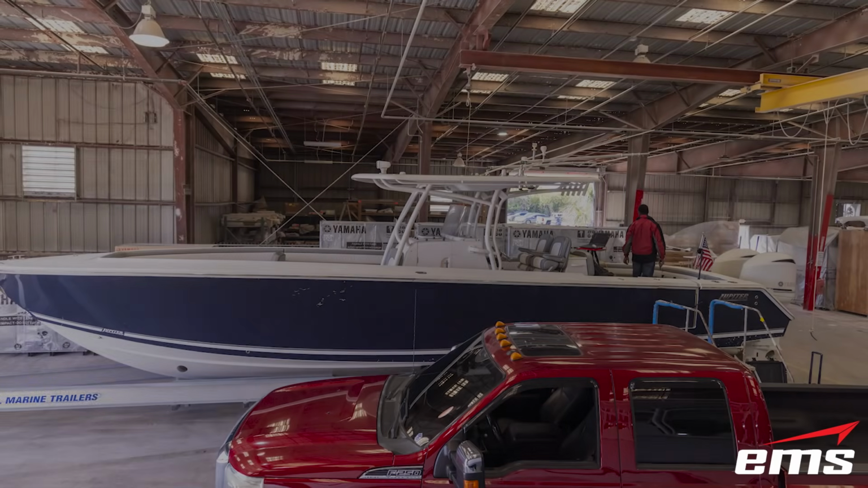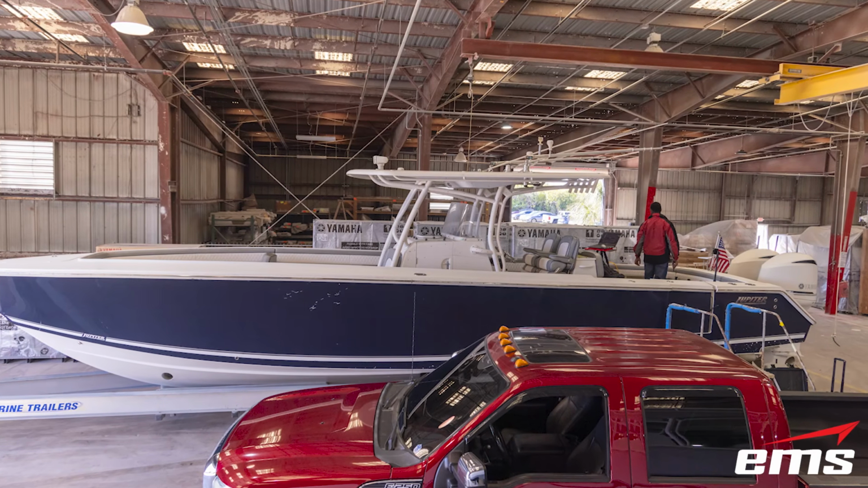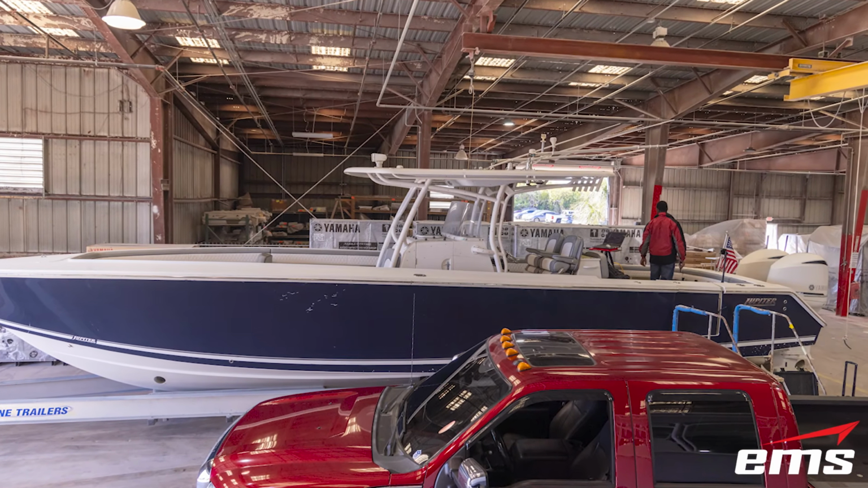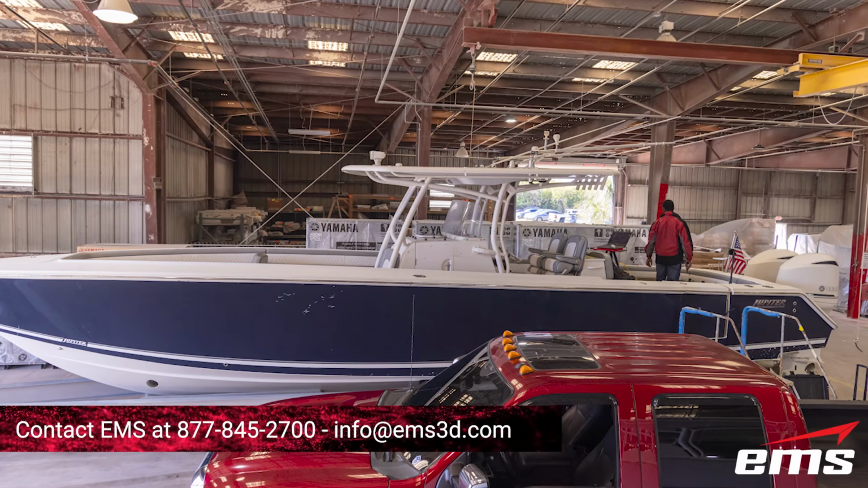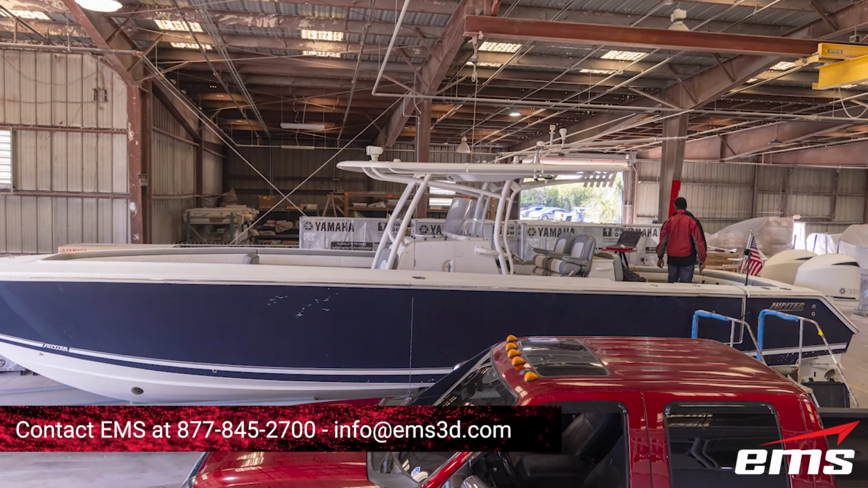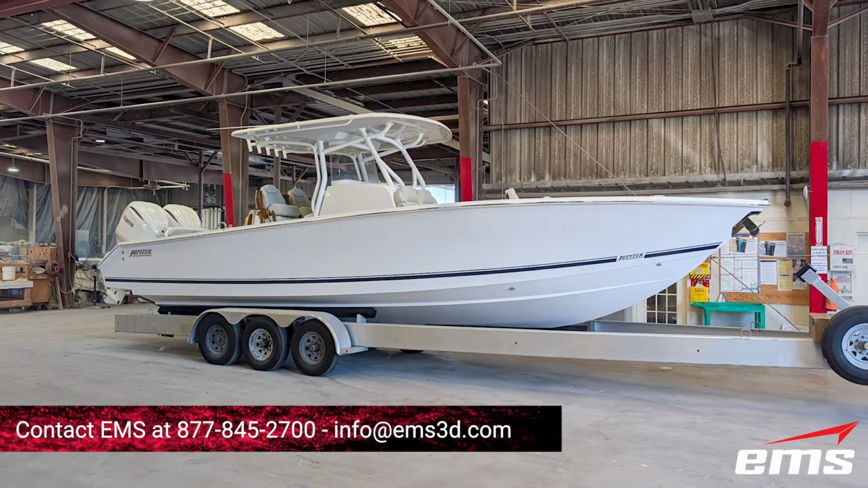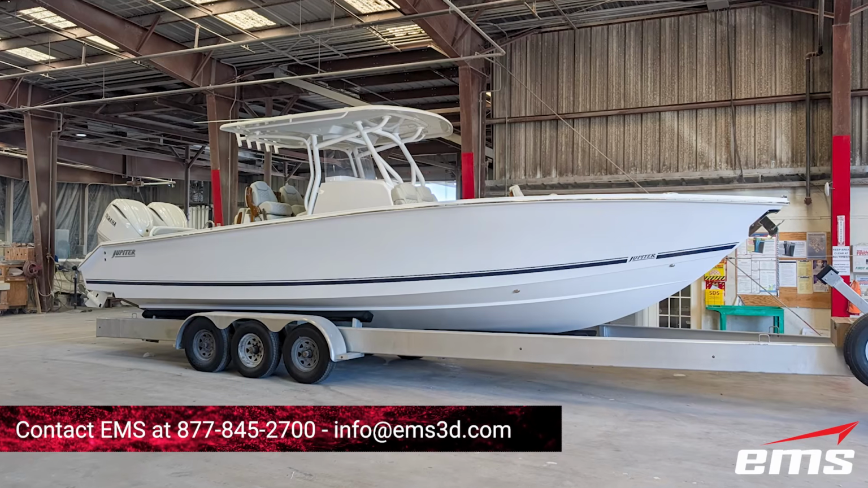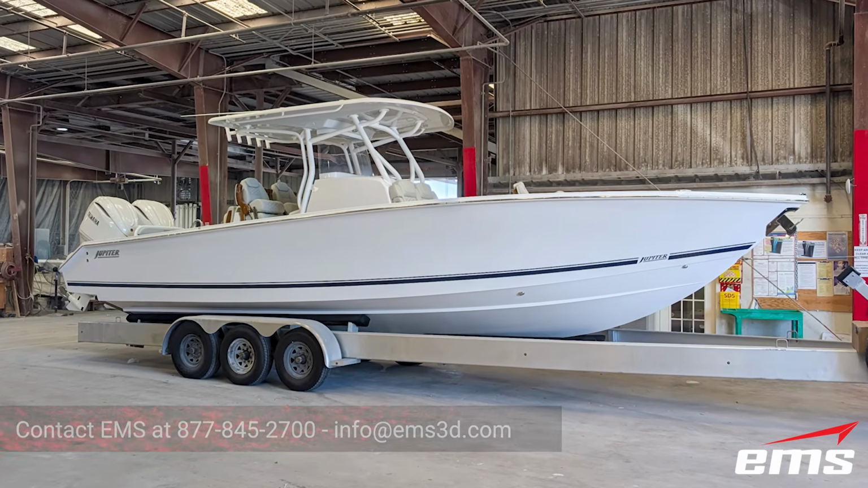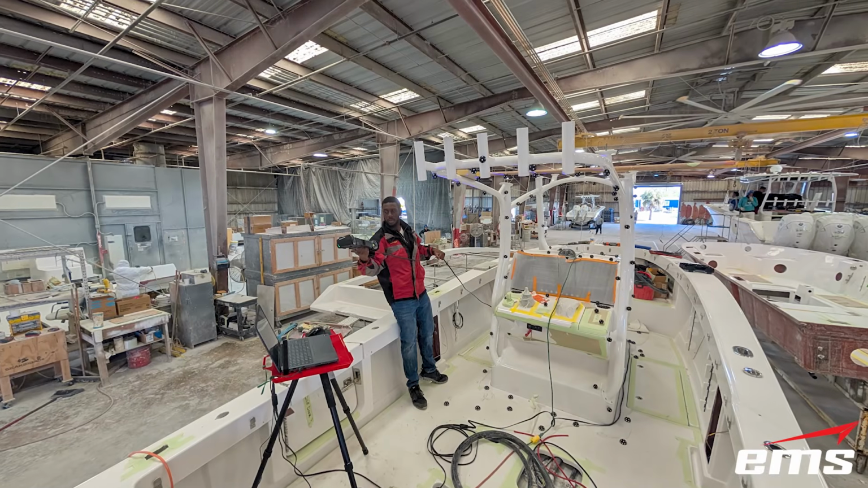So a customer of EMS's reached out to have 3 T-tops 3D scanned and CAD modeled because they can no longer get the T-tops from the manufacturer. So EMS went to the customer's site, 3D scanned 3 of the existing T-tops in order to design new ones from the scan data and build CAD models so they could be manufactured.